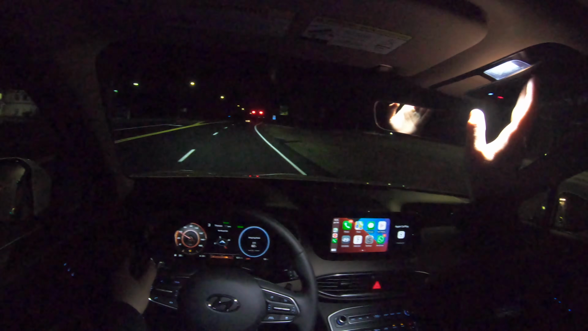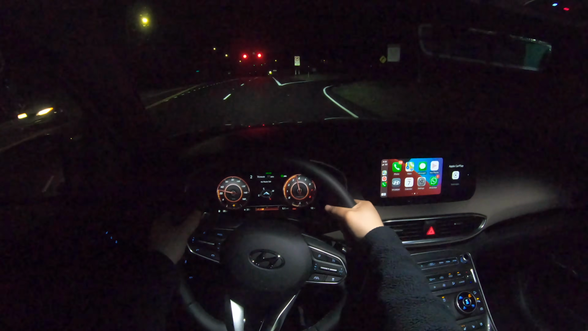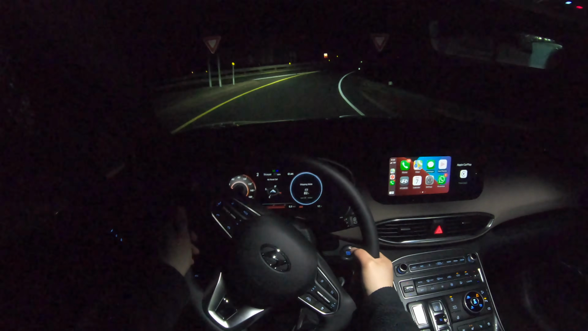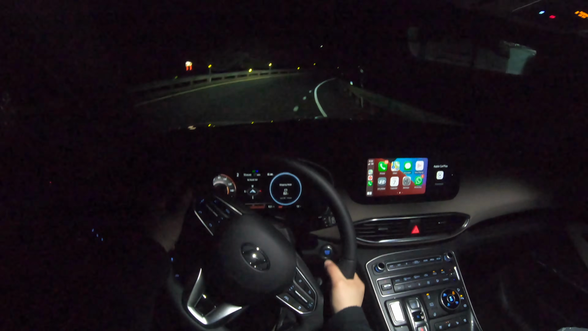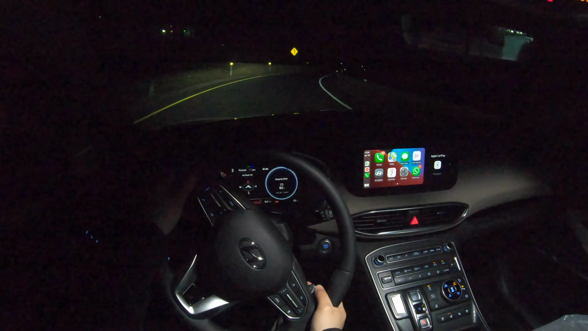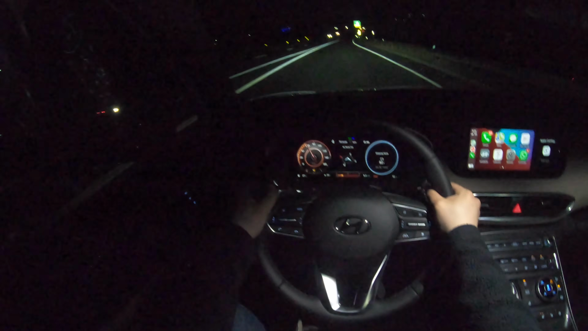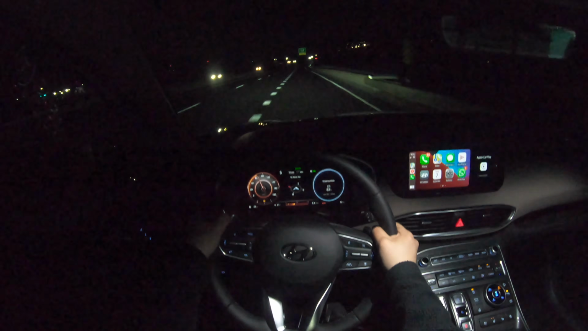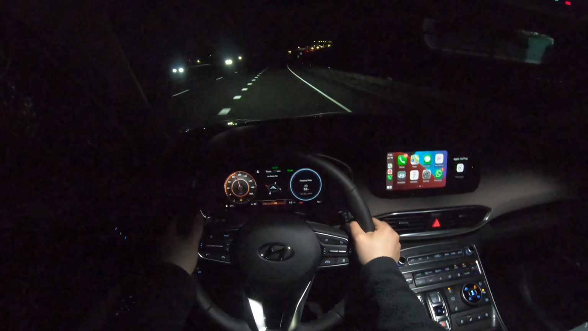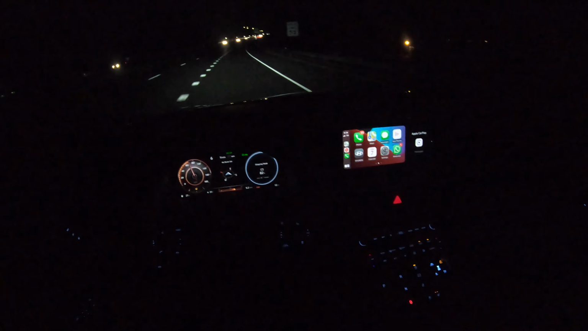I'm gonna go ahead and turn on the lights one more time. Keep hitting the wrong button. High beams are very good. Wow, that was very impressive. Hyundai, I think you did a great job with this Santa Fe. Seriously, this thing you could push around corners with no problem.